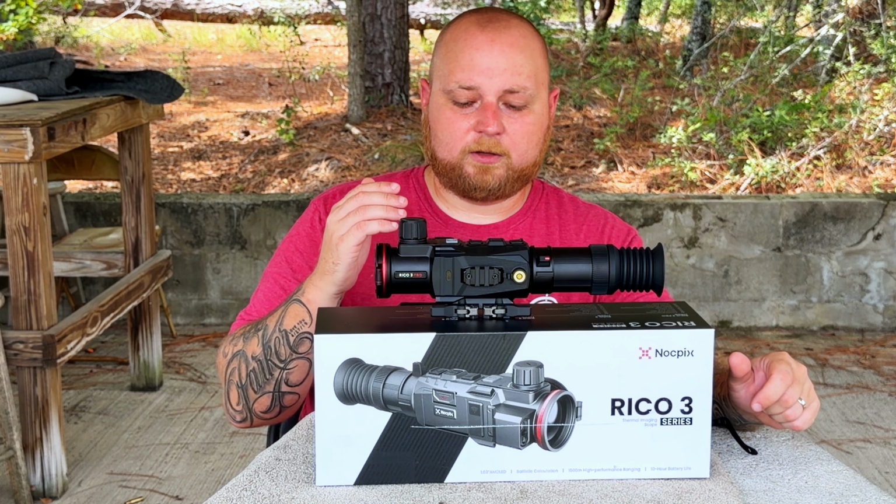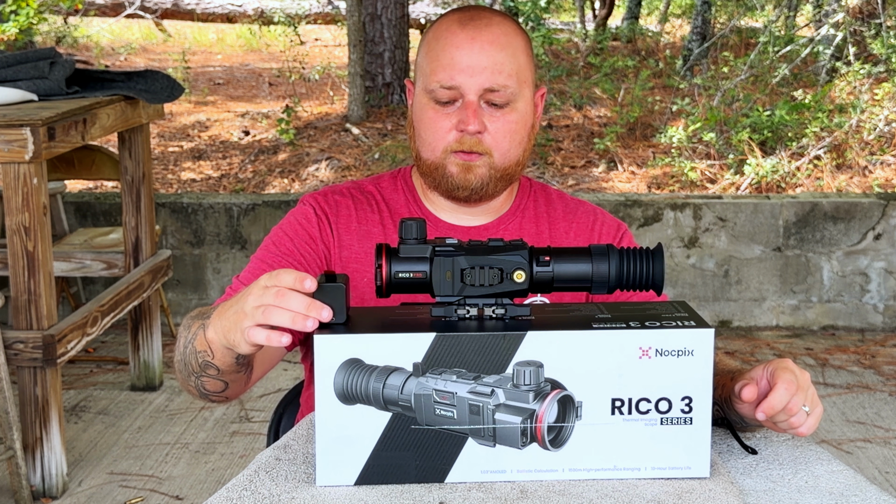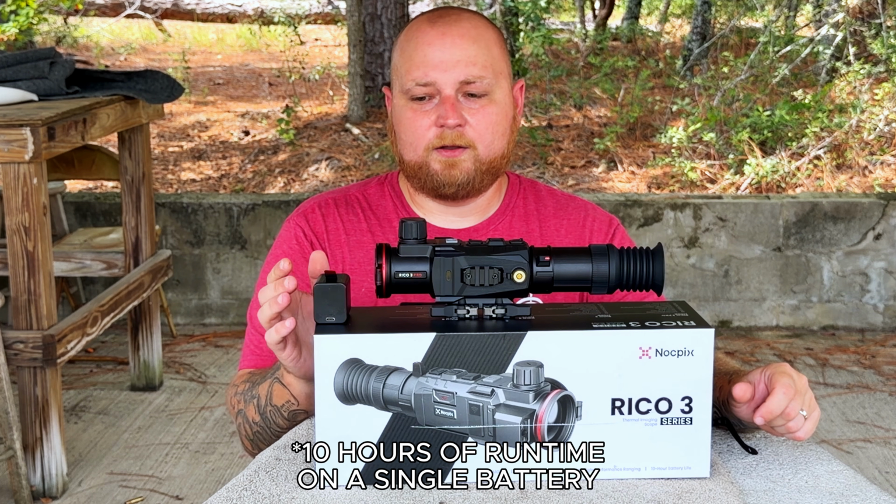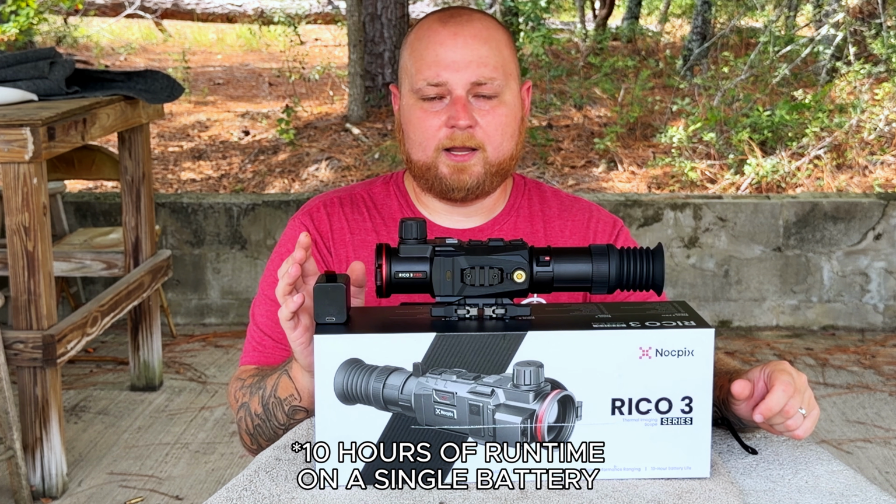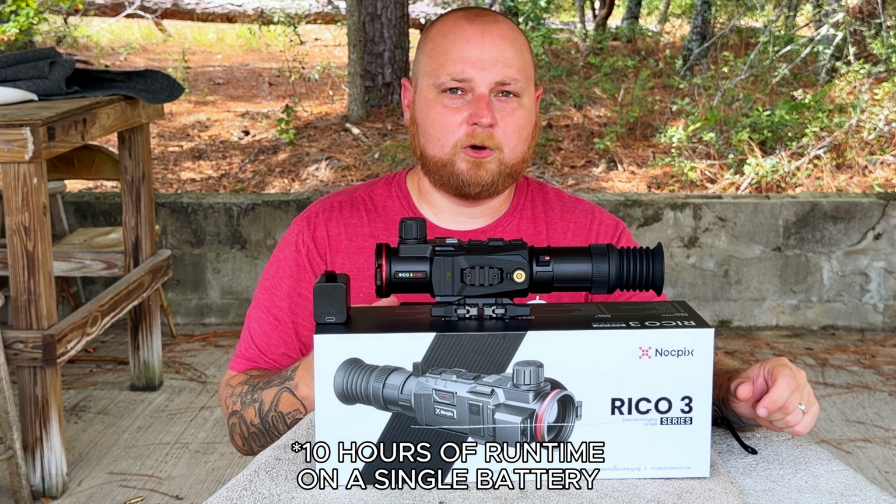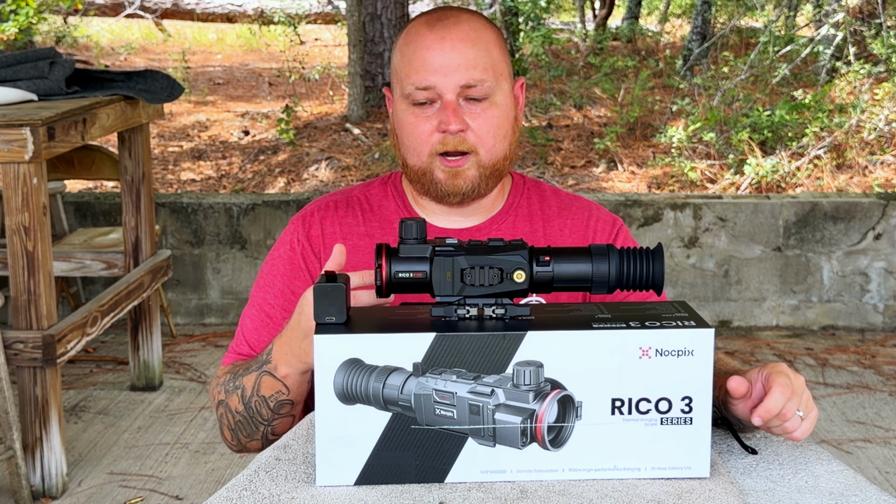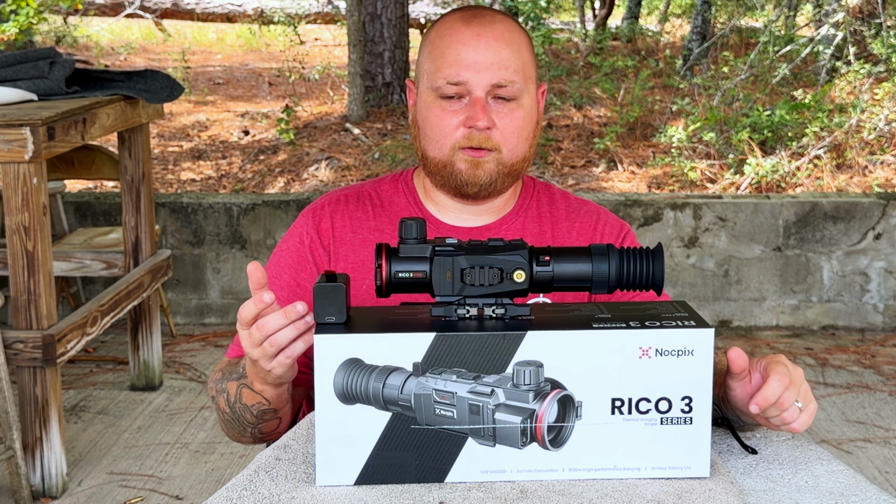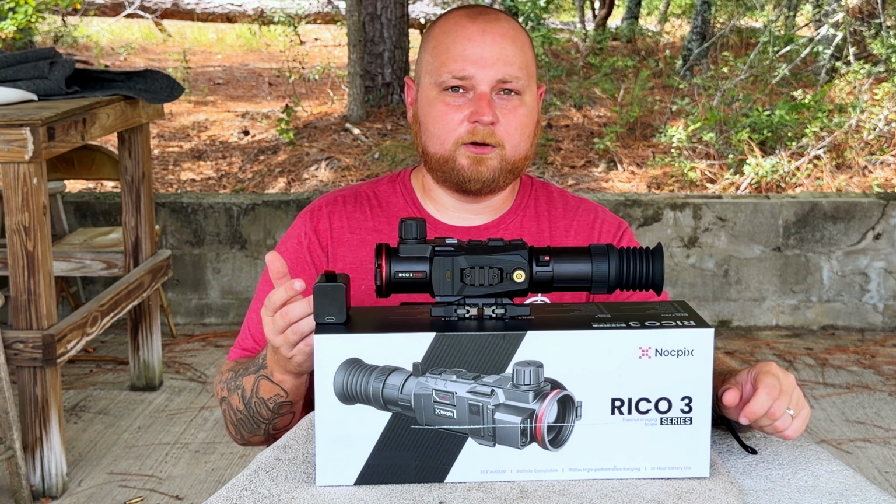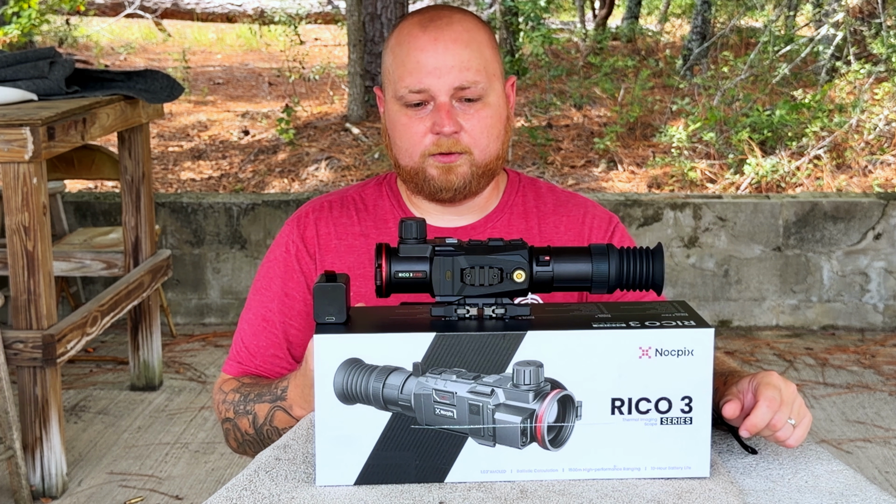Another thing that I wanted to talk about is the new batteries with this unit. So these are the NBP8 batteries. Now, these new batteries, you do not require an external dock. All you do is plug a USB-C cable into them, and they will charge from the cable itself, just like the old Vista series, which is really great. I find that hands down great. Everybody's got a USB-C cable laying around, so you don't have to worry about bringing your dock or having it in your truck or anything like that. So that's one feature that I really like on this unit.